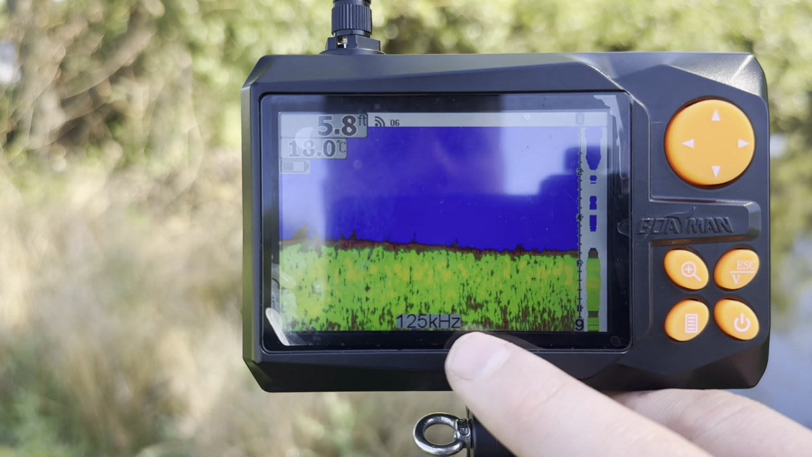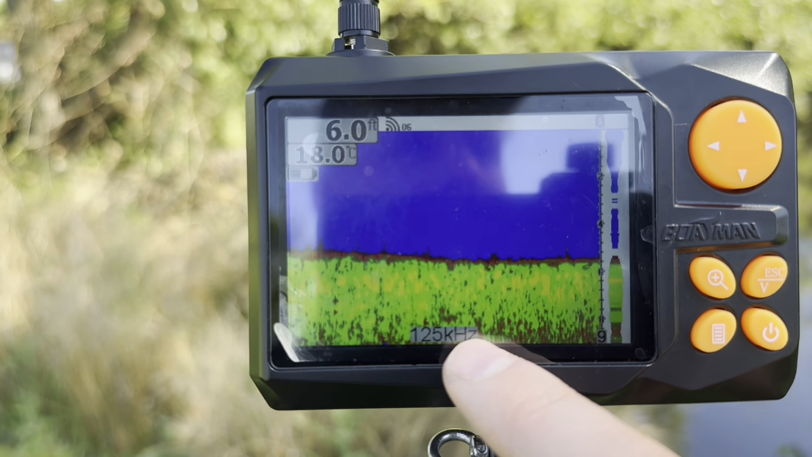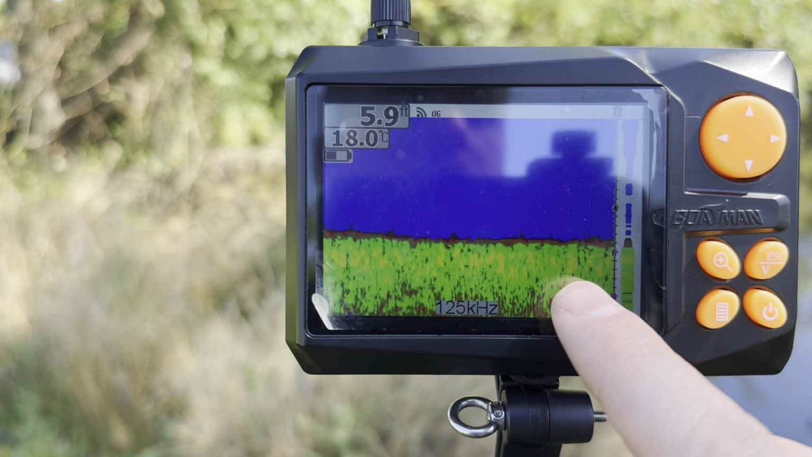So here on the Vulcan, we have one single frequency, so you can't switch frequencies, so you don't have to worry about any of this here. All you need to worry about is what you're seeing on the screen. So here on the screen, you will see a multitude of different colors.